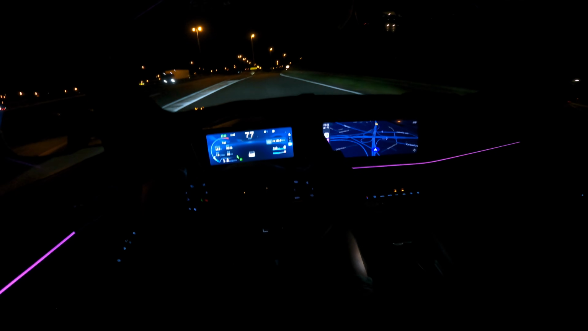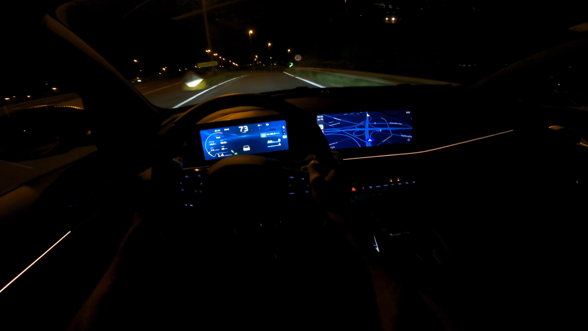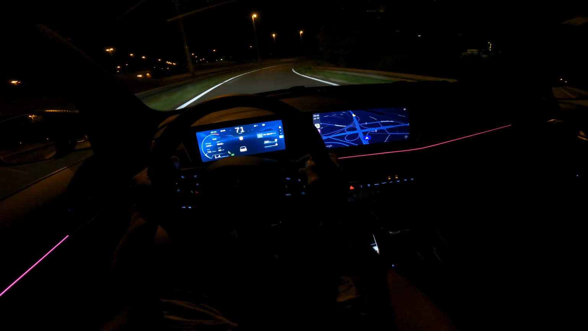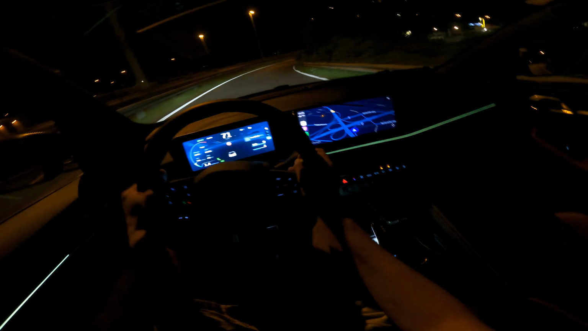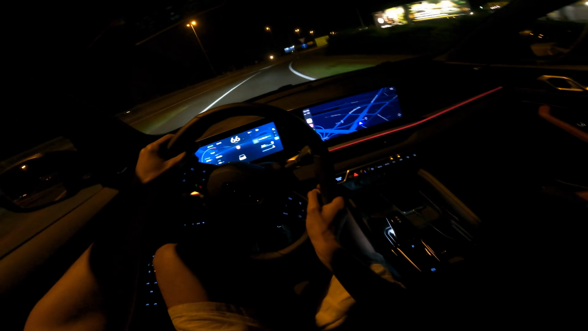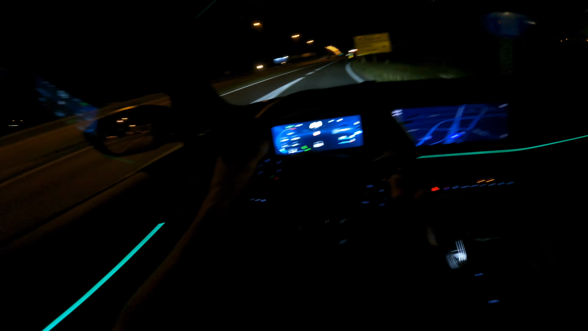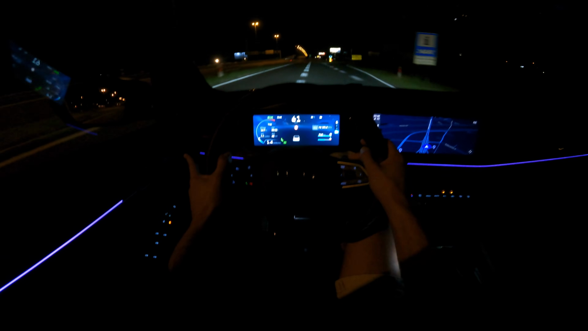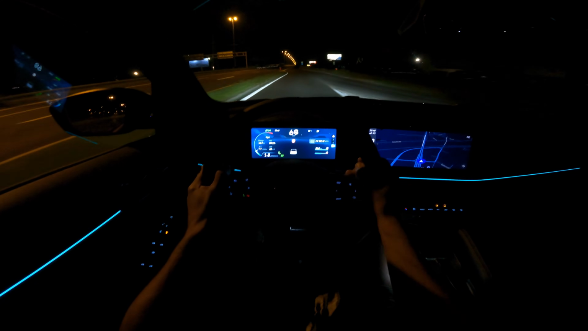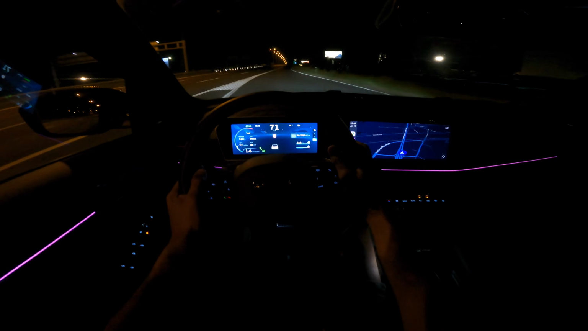Okay, decided to turn on the long beam for a moment. So very stable. Look at this, stable. Okay, if you were going faster, that would not be stable, but then that would be like pushing the limit. But for the most part, it's stable.